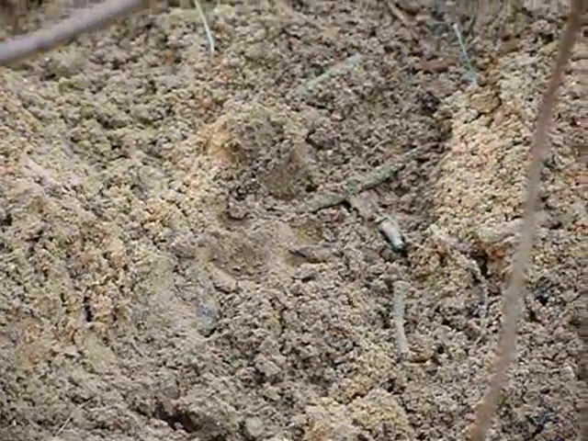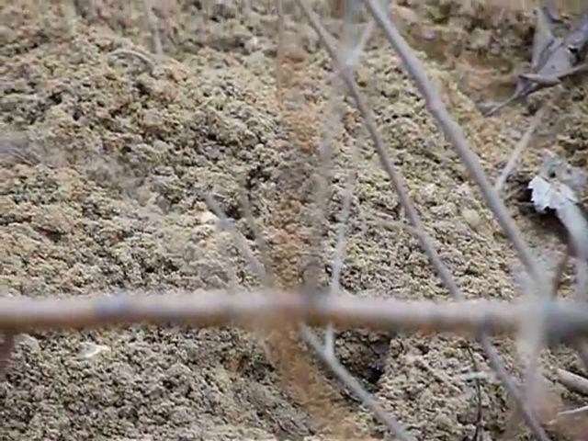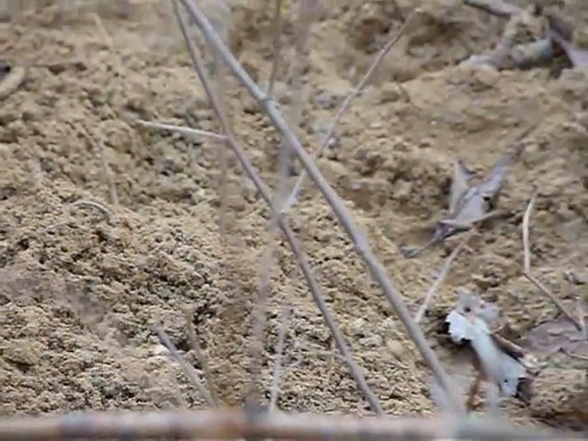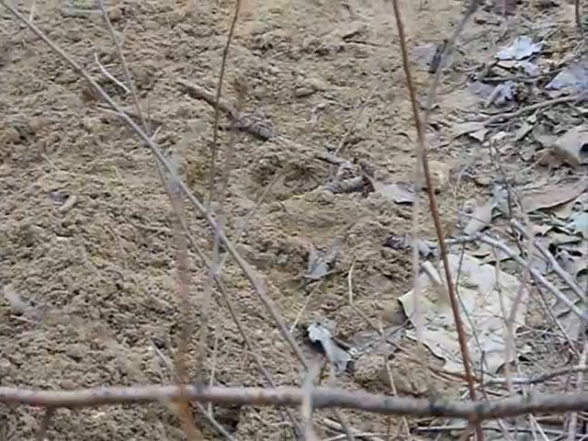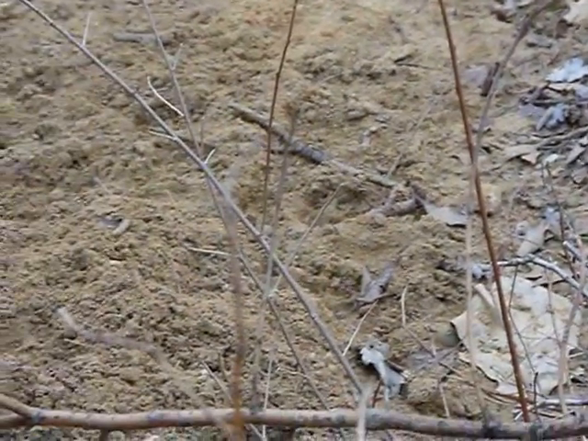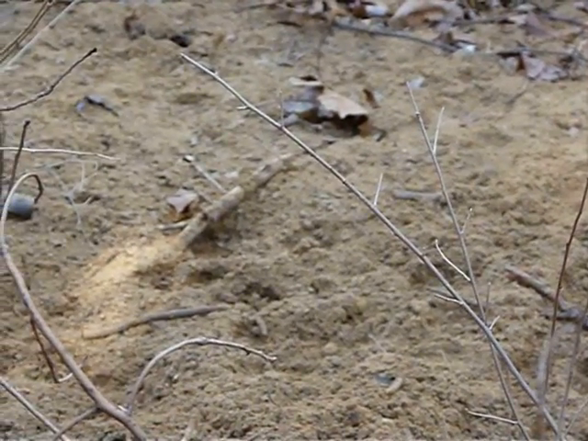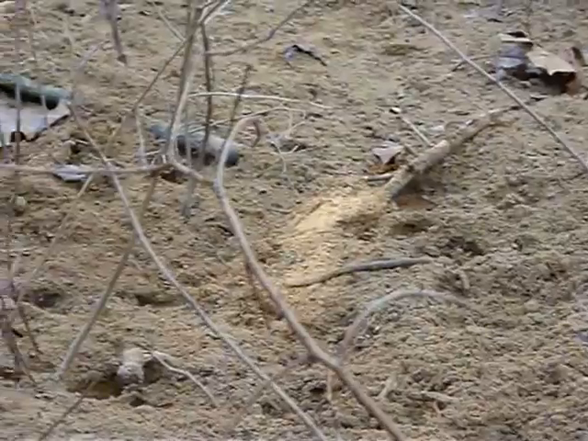Looks to me like this was yotes. Just spooked a turkey. A lot of tracks in here.